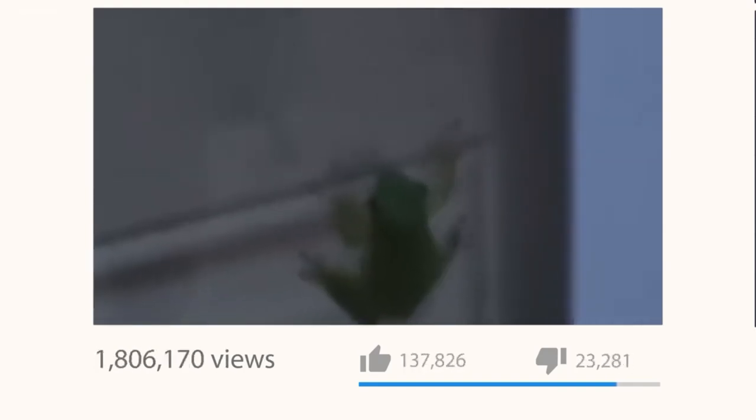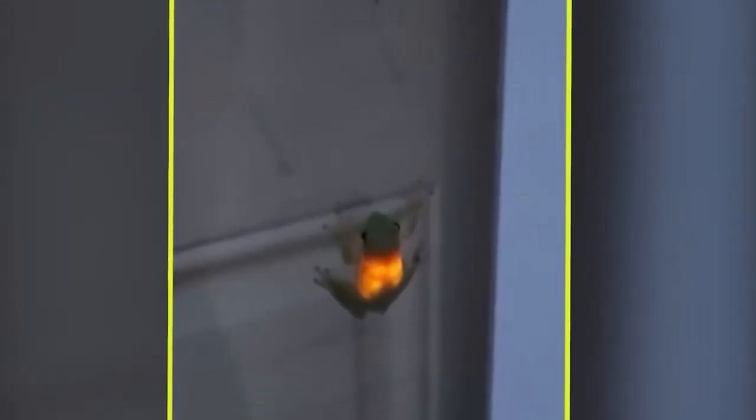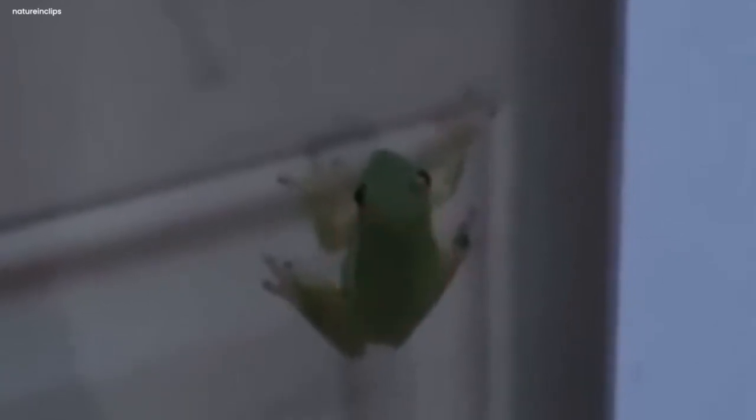The video of this glowing frog spread all over the internet, and it made everyone curious. Some believed it was a spectral sign from nature, a reminder that there's still magic in our world. Others were just amazed at how beautiful and strange this frog was, but the frog's story remained a mystery. No one knew where it came from or why it looked like that. So the glowing frog became a legend, a mystery that reminds us that in our everyday lives, there can still be extraordinary things that surprise and brighten our days.